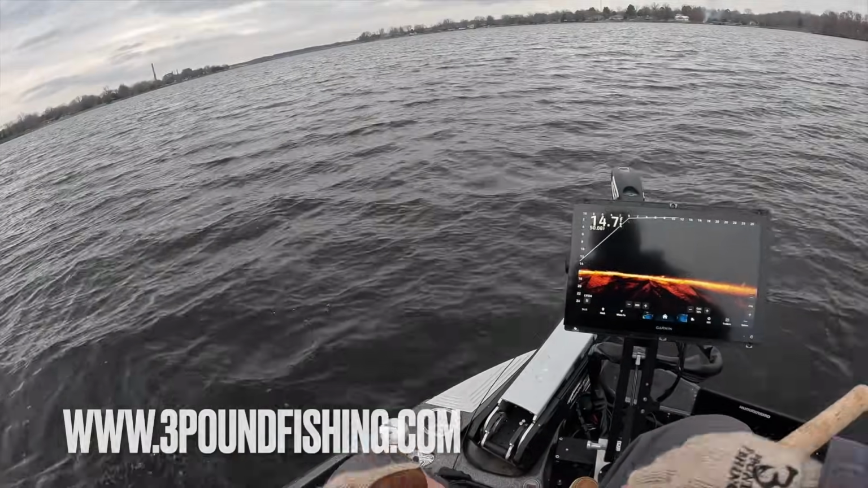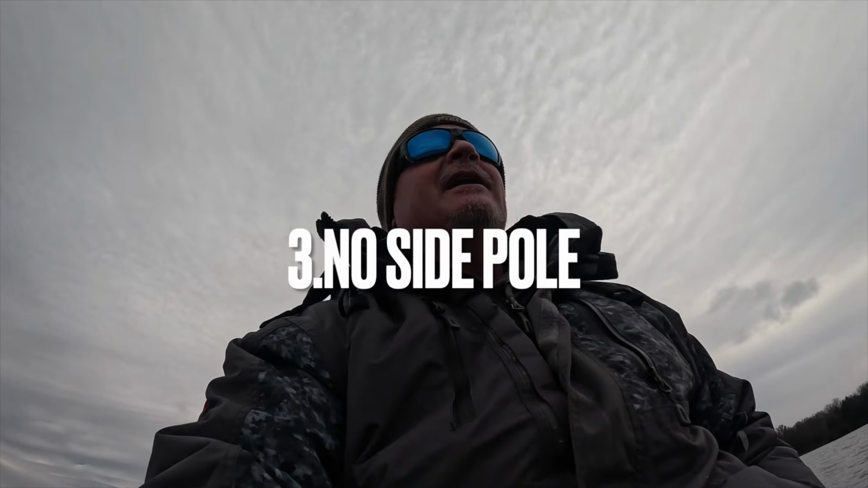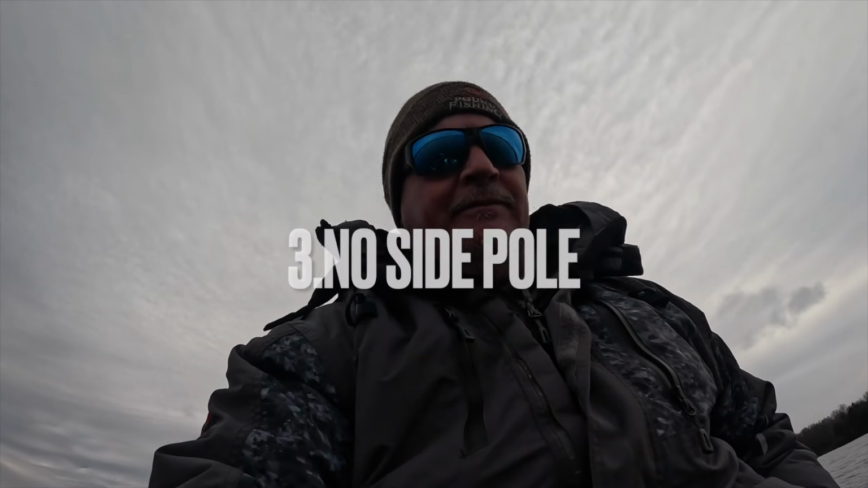All right, let's talk about our number 3. Number 3 is going to be the side pole. I know that that's going to be controversial, which I get. A lot of people use the side pole rather than mounting their transducer on their trolling motor. But I can tell you that, again, this comes down to keeping your hands free, your ability to be efficient, your ability to be flexible, and how you're fishing.